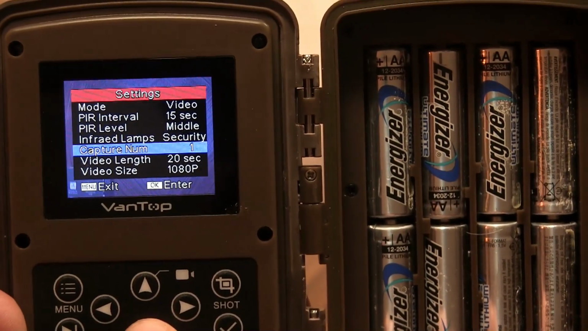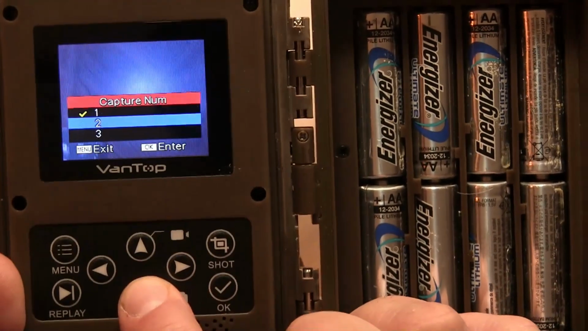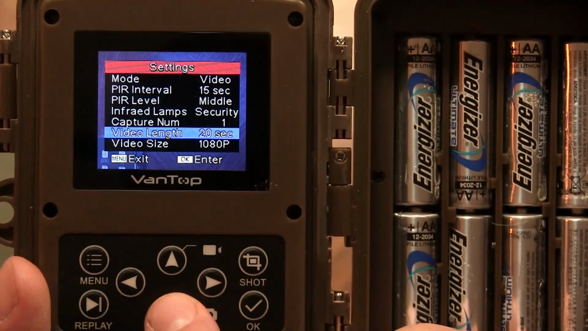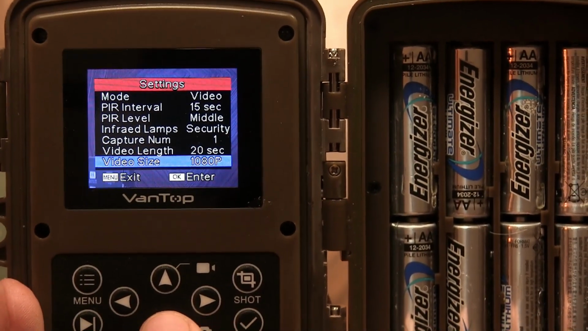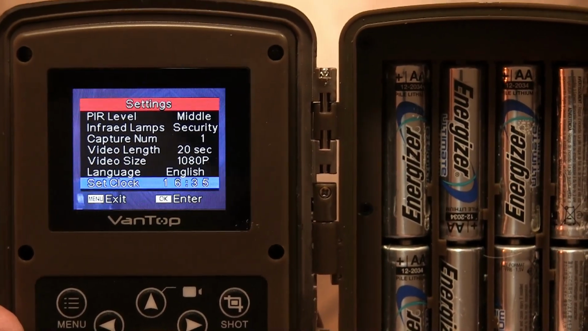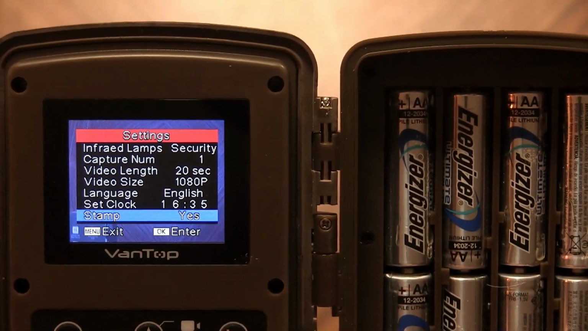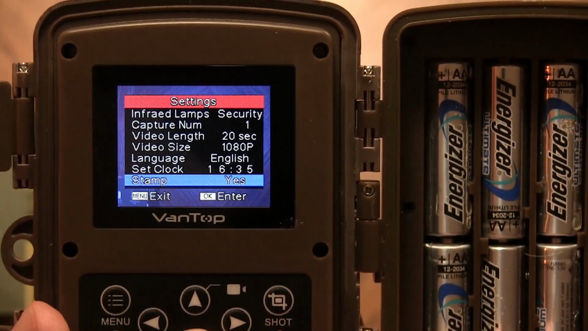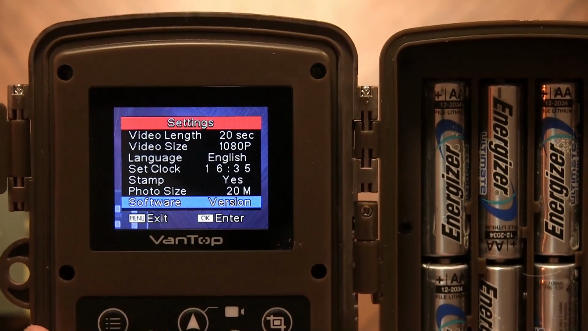Here's your number of captures if you're in photo mode, and there you get to select 1 through 3. Your video length, I'm going to set mine for 20 seconds. Your video size, I have it at the highest size possible, 1080p. You can select your language, set the clock, your timestamp, and that is whether you want that information to be displayed at the bottom of your pictures or your videos. I have that turned on. Photo size, I selected the largest size, 20 megapixel.